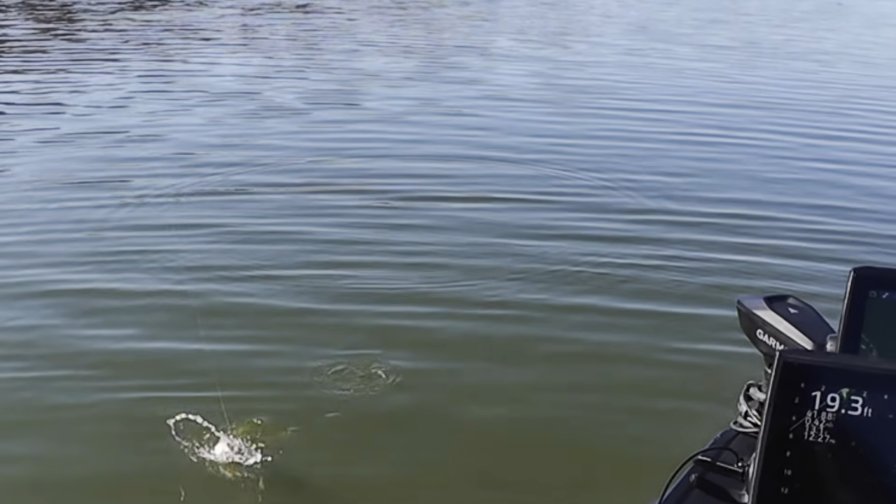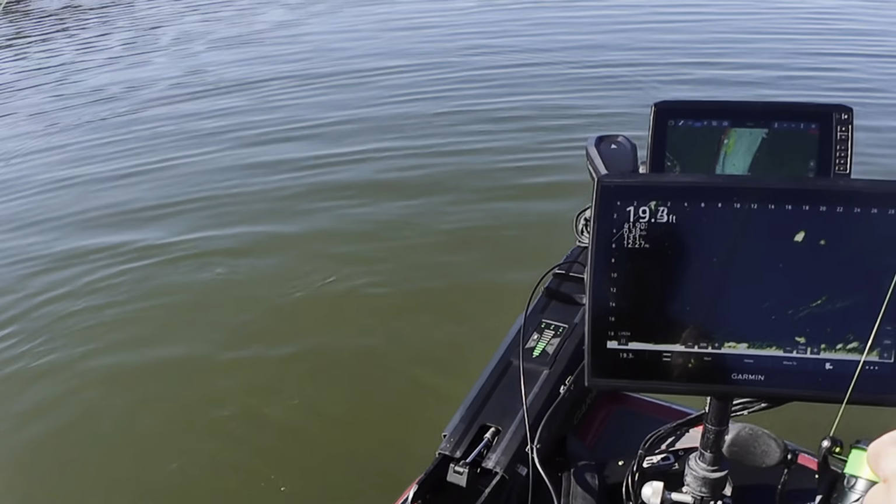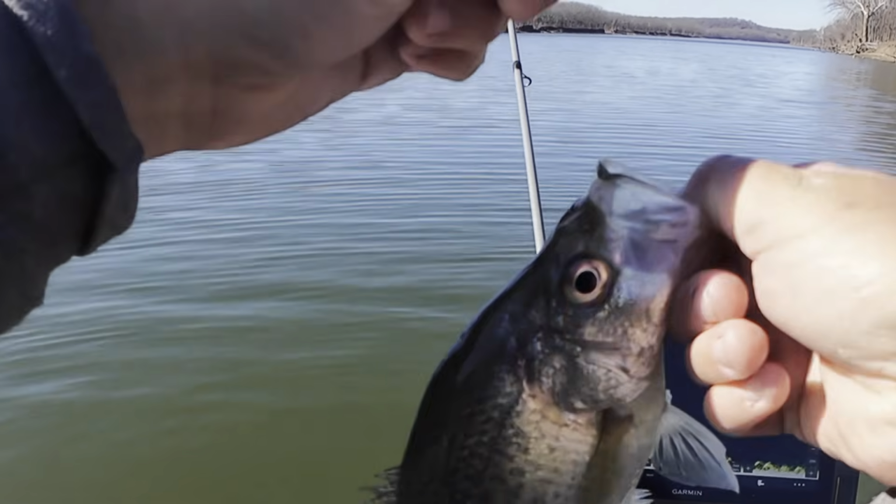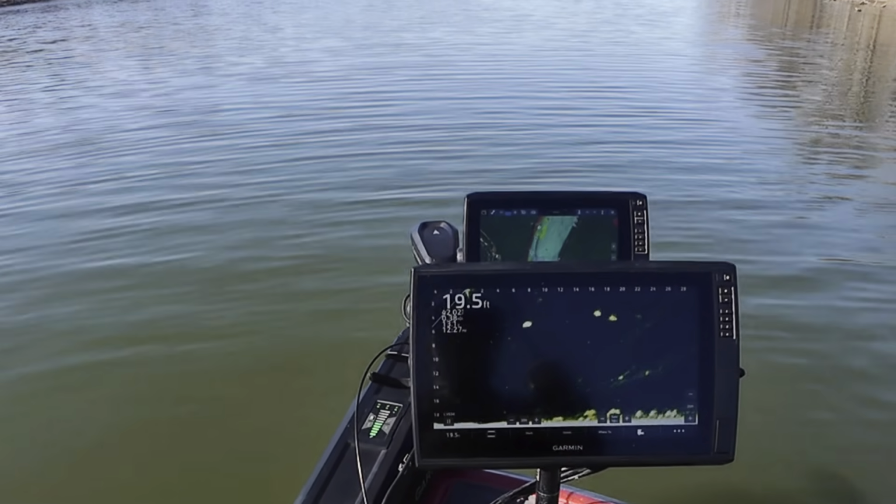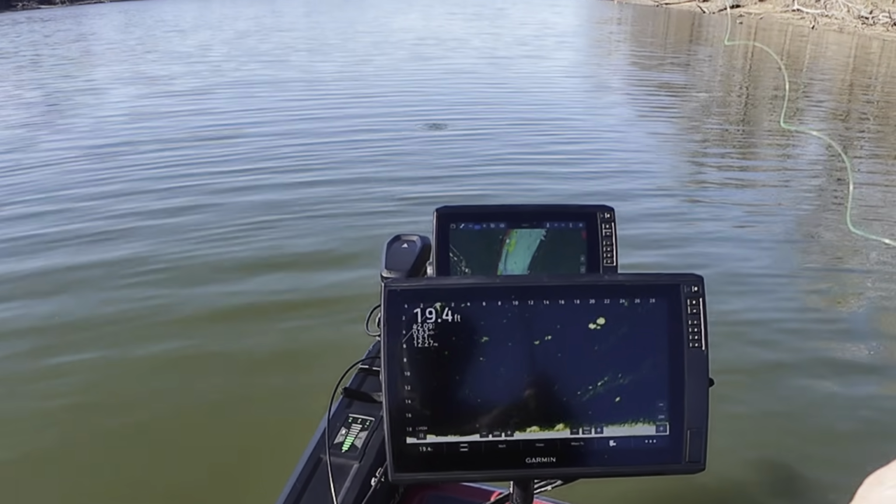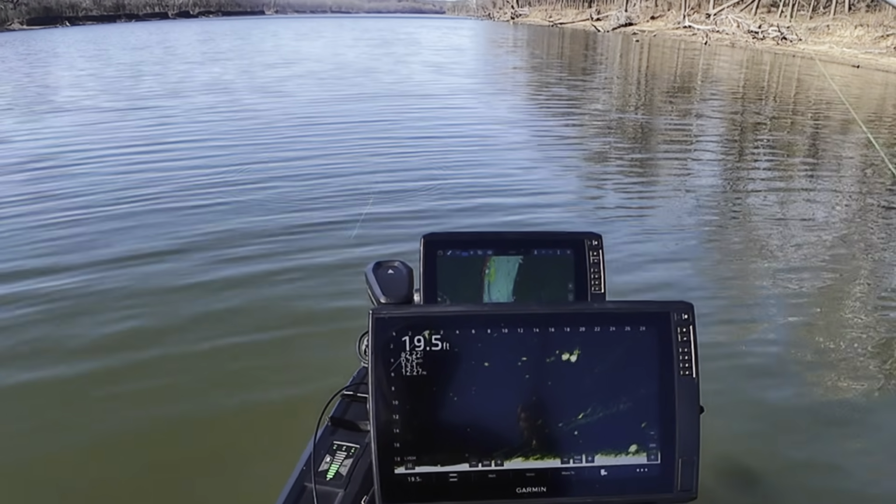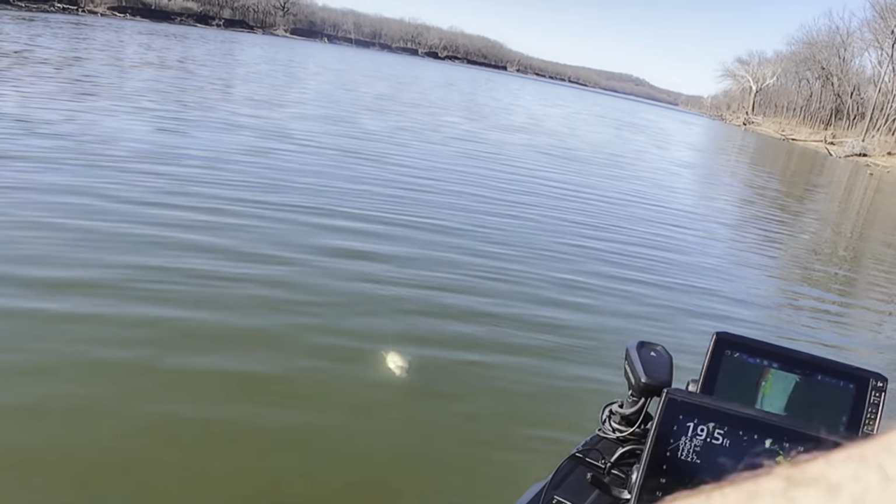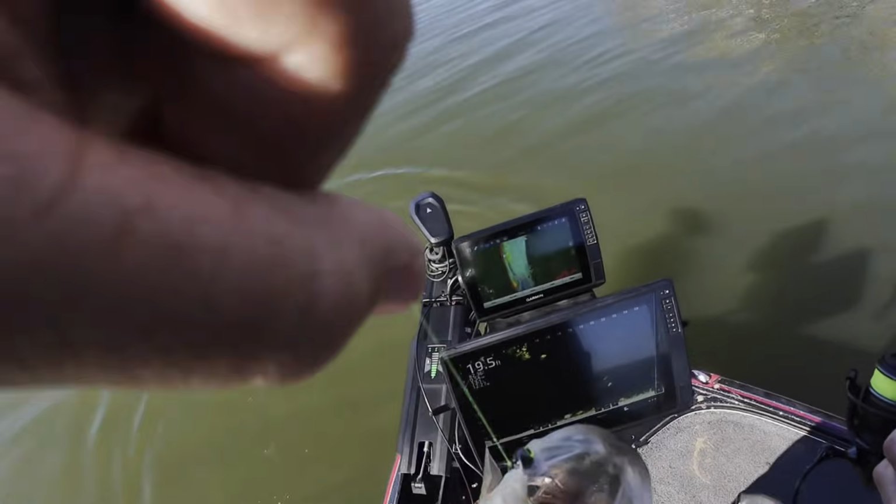Here comes one. Got one. They are blacks like I figured. And that's one of the smaller ones of the bunch, and he's still an 11 and a half, 12 inch fish. See if I can get another one. They're only 2-3 foot deep. I cast way out in front of them, bring it right over their heads. Here comes one. Got it. Yeah, that's a better one. Oh yeah, look at that. That's what I'm talking about. That is what I'm after.